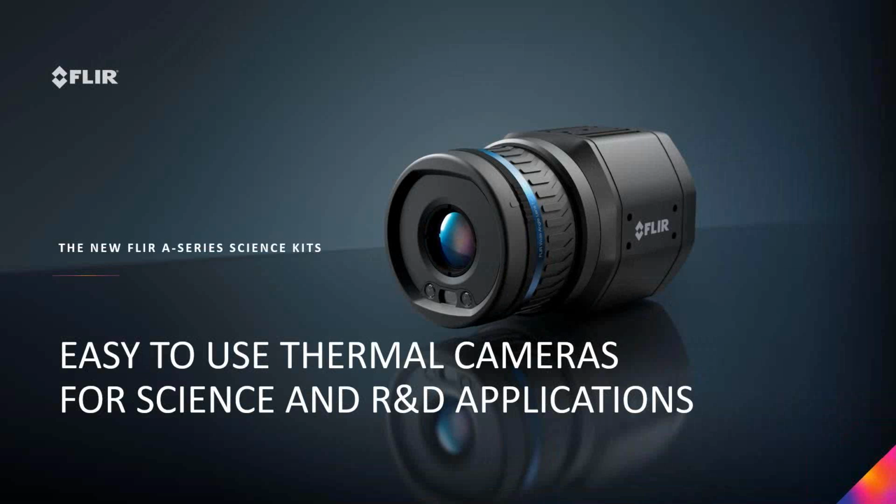And if anyone has used an uncooled FLIR camera for R&D in the last few years, you may be familiar with our existing A325 SC or the A655 SC cameras. These cameras have really been the bedrock of the uncooled science camera portfolio for a number of years. I think the A325 was released almost 10 years ago.